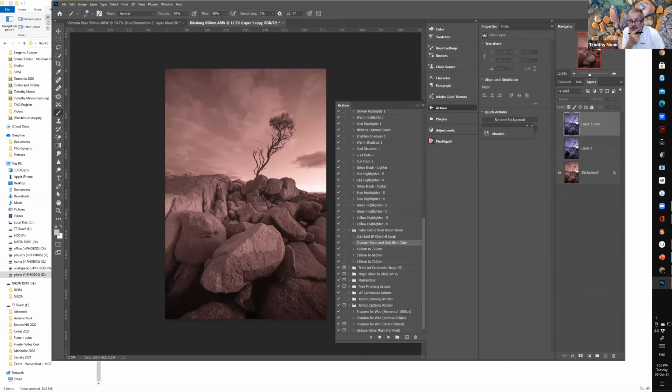If I do, copy the background one, not that one. If I do the standard IR swap, there's not much difference, is there? So between that, or that, this first one's probably a little bit more luminous, so I might go with it.